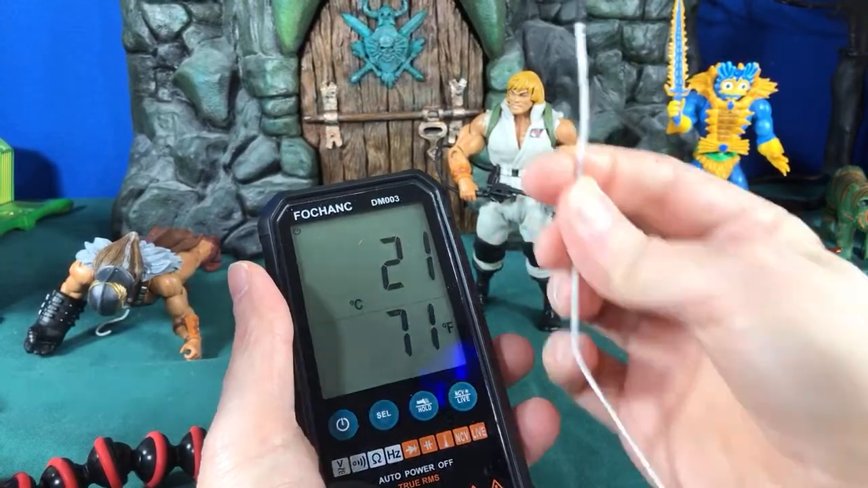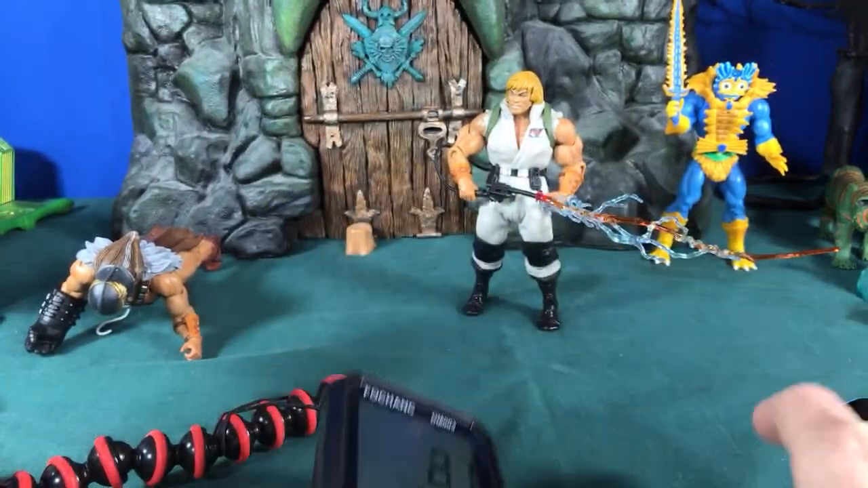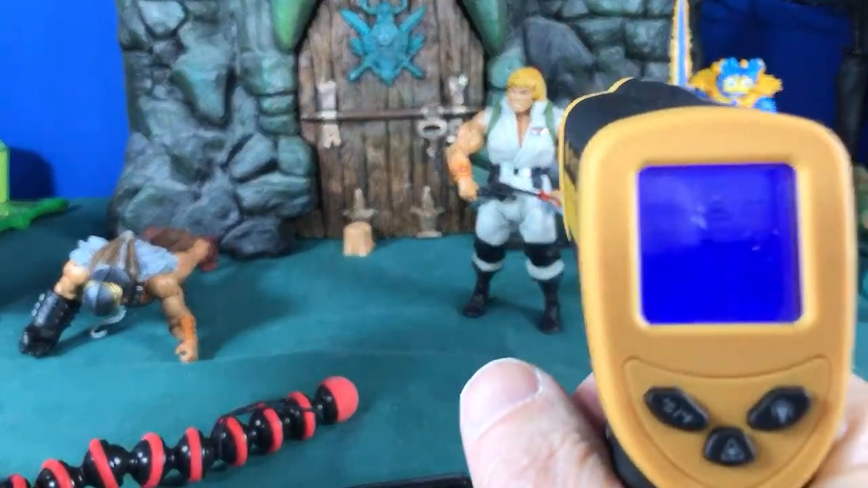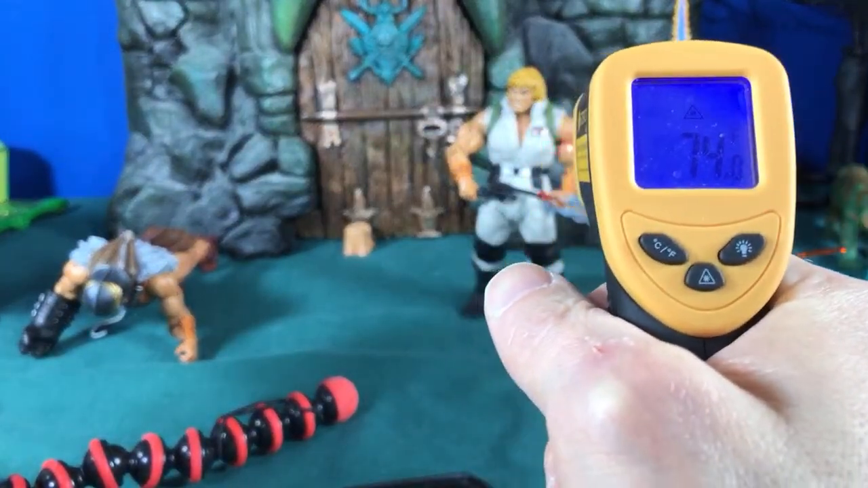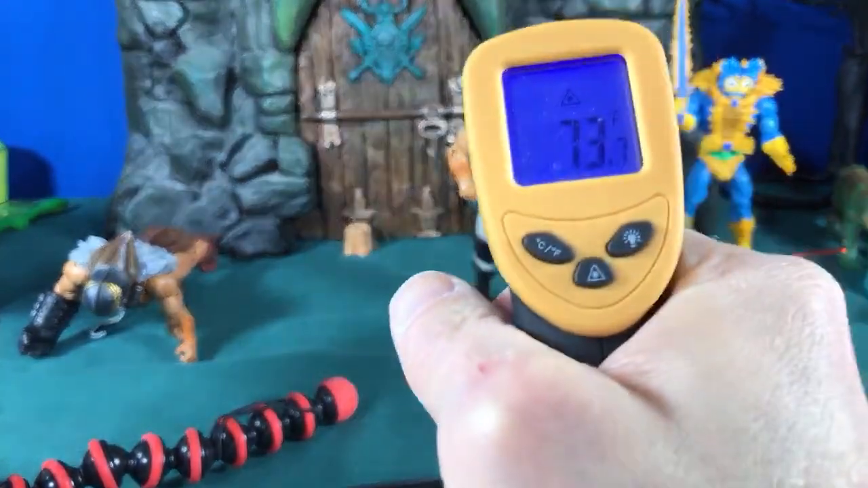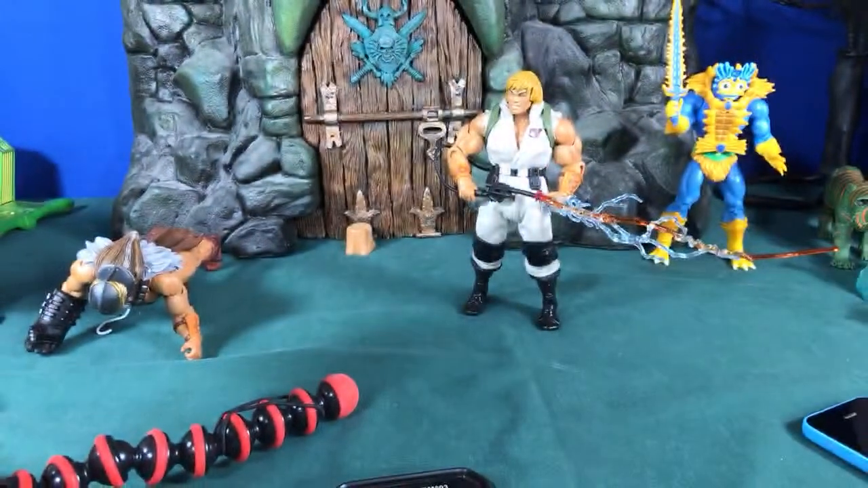This usually only works in air or liquid, so it won't work as well. But this one, oh, you can see that He-Man's a little bit colder. Maybe not anymore so much. But when I first blasted him.